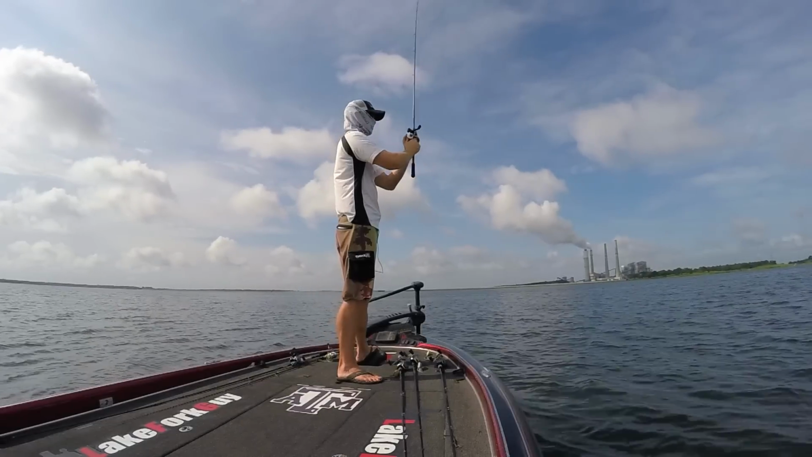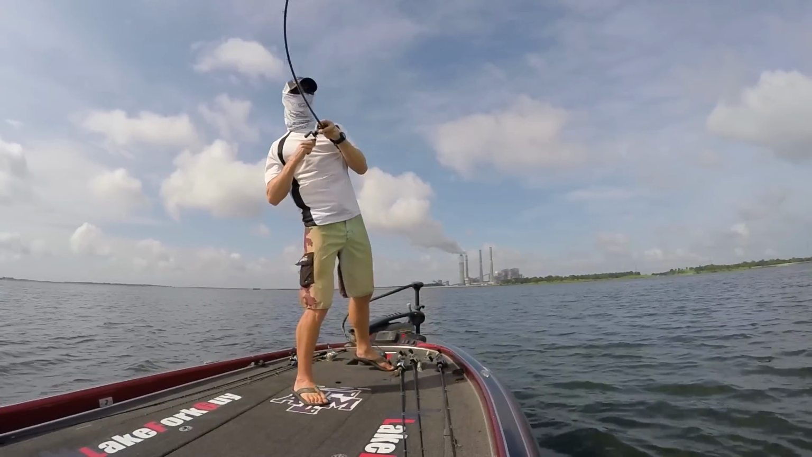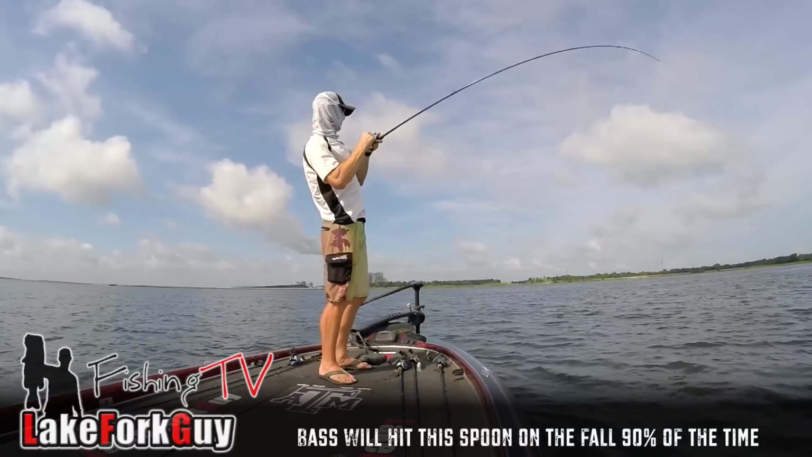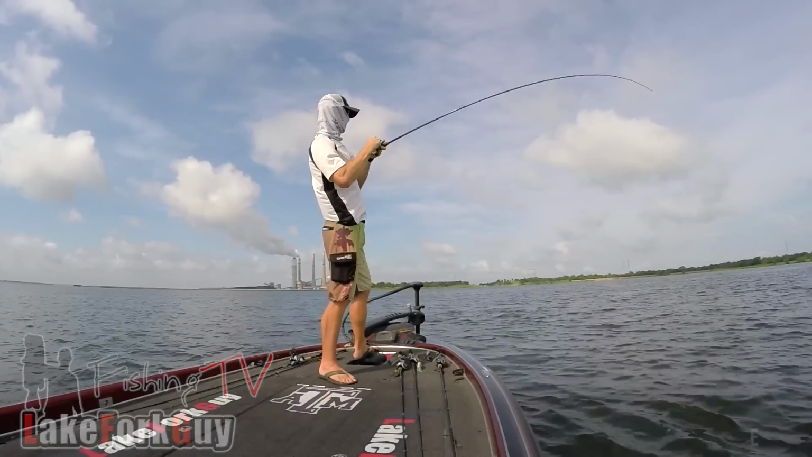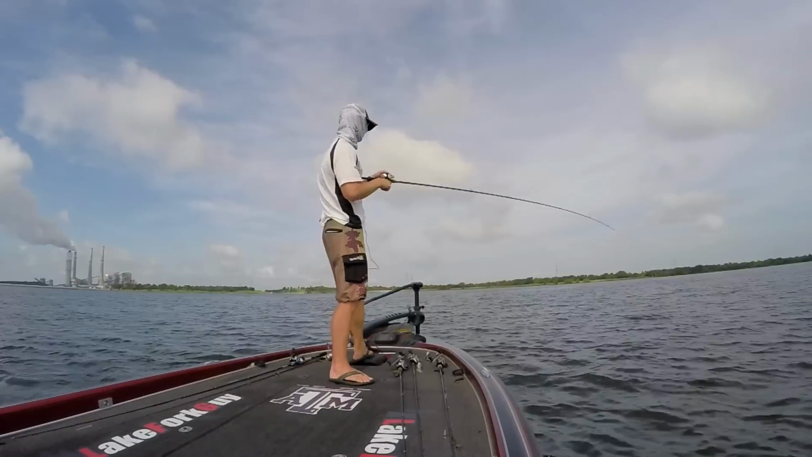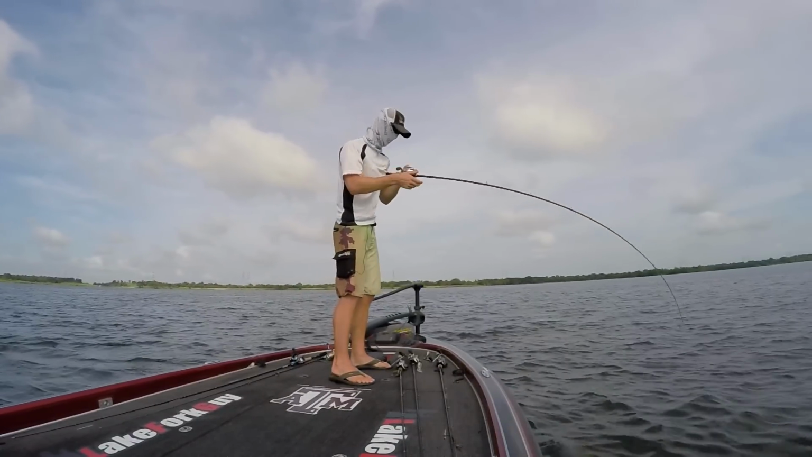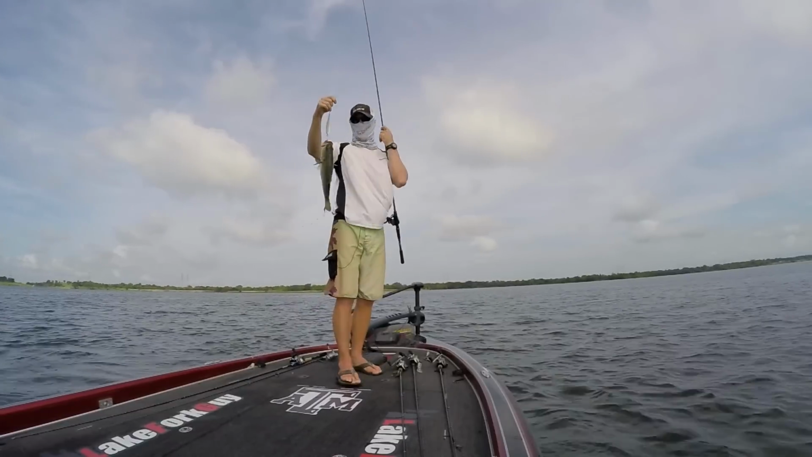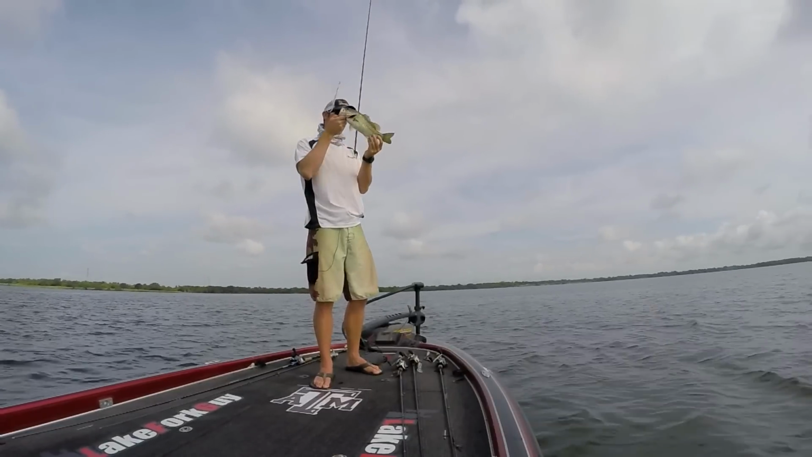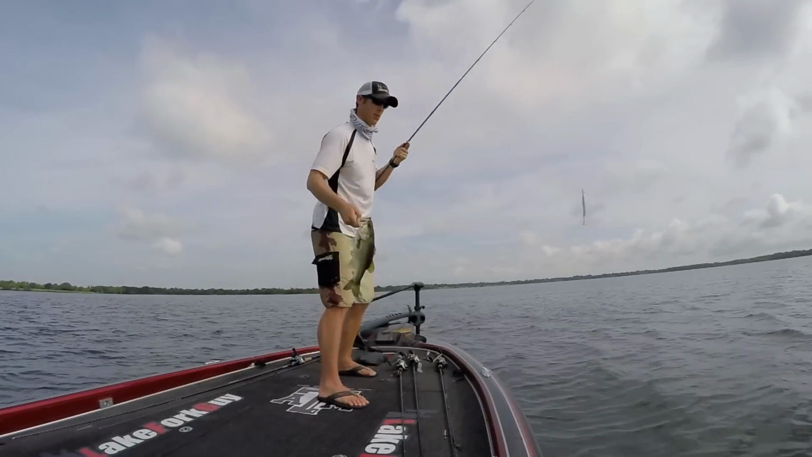That was a good cast with that. There he is. Got him. Hit it on the immediate fall. Coming up to jump. Go easy, easy, easy, easy, bud. Little guy. Just a little guy. He is a little chunker. God, he smells good. He just smells good. That's a healthy bass. Go get bigger, buddy.